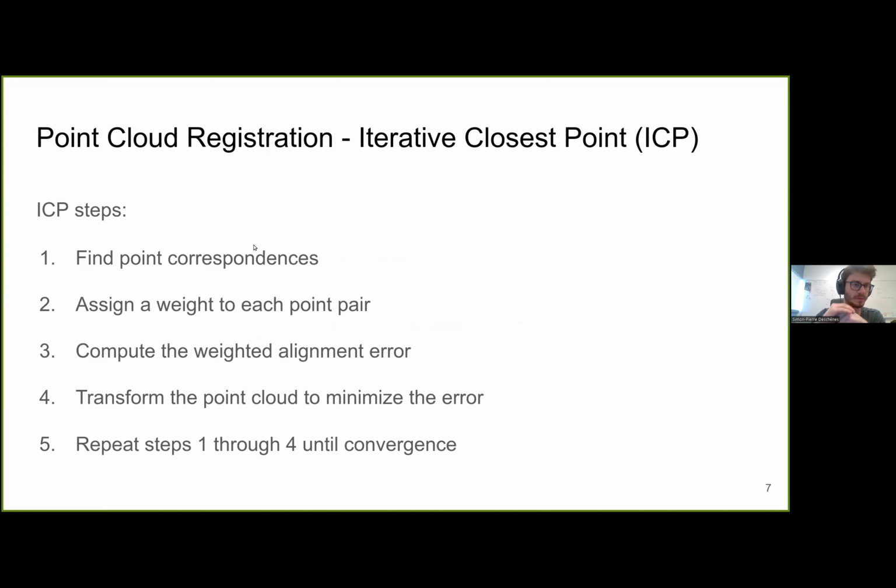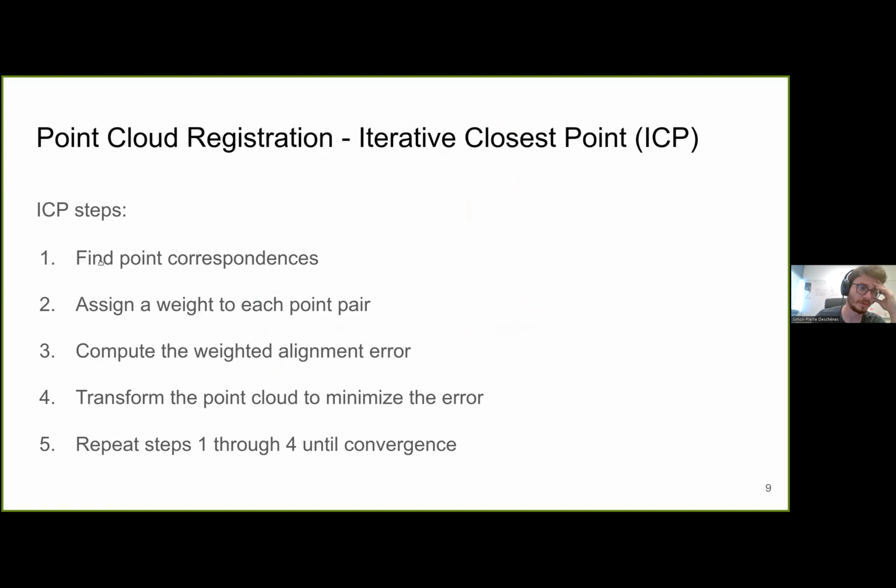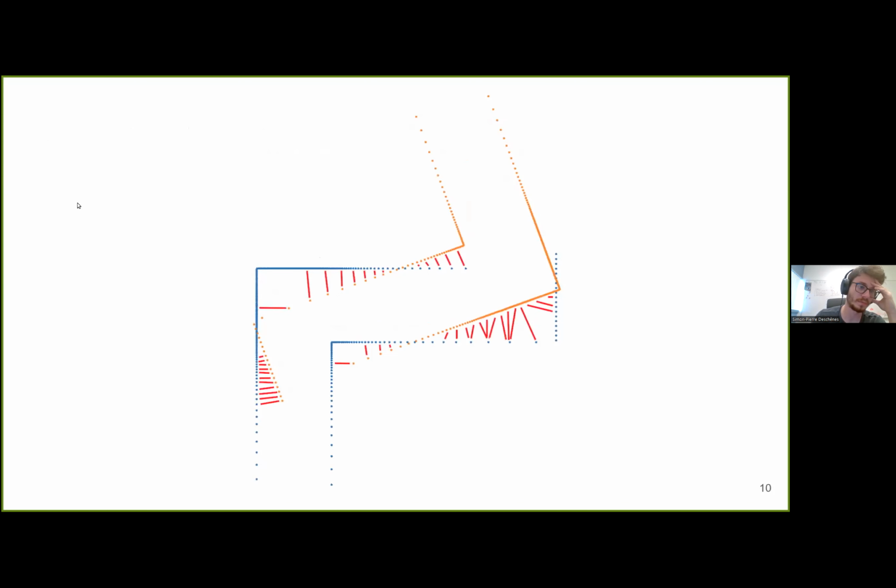The first step to register point clouds is to create point associations. So we start with 2 misaligned point clouds like this. And the first step is to find point associations between the 2 point clouds. Here I showed in red the point associations that could be made with these 2 point clouds. We can see that multiple blue points can be associated, that one blue point can be associated to multiple orange points.